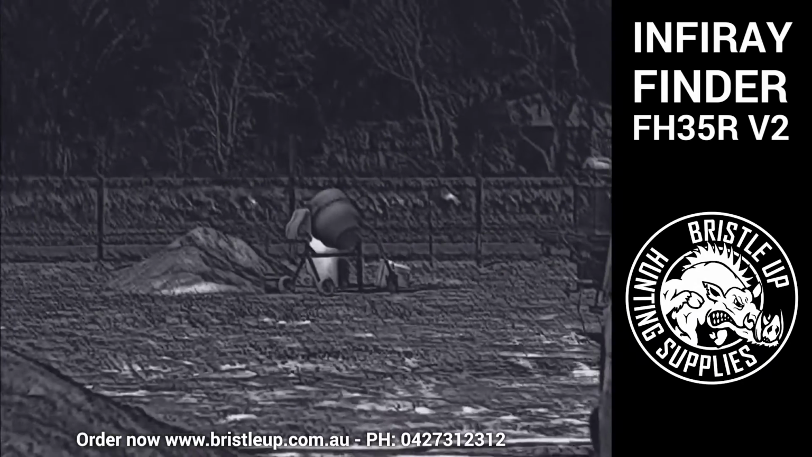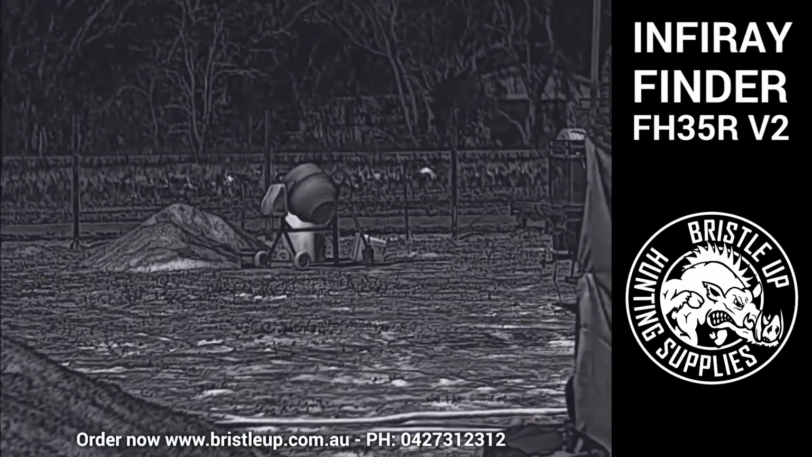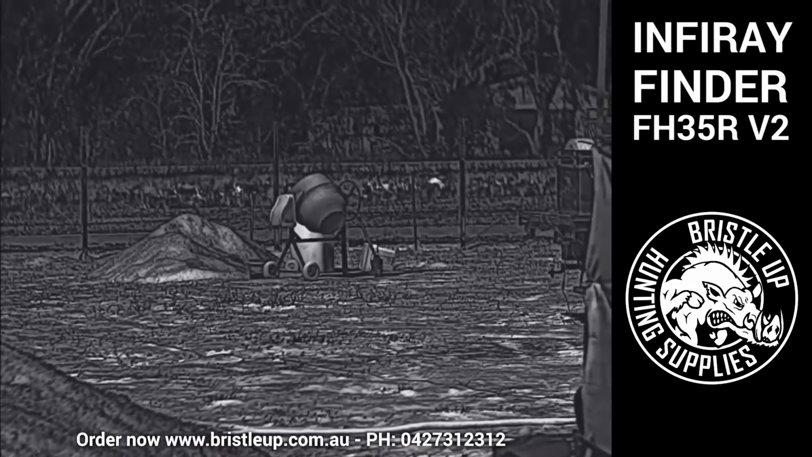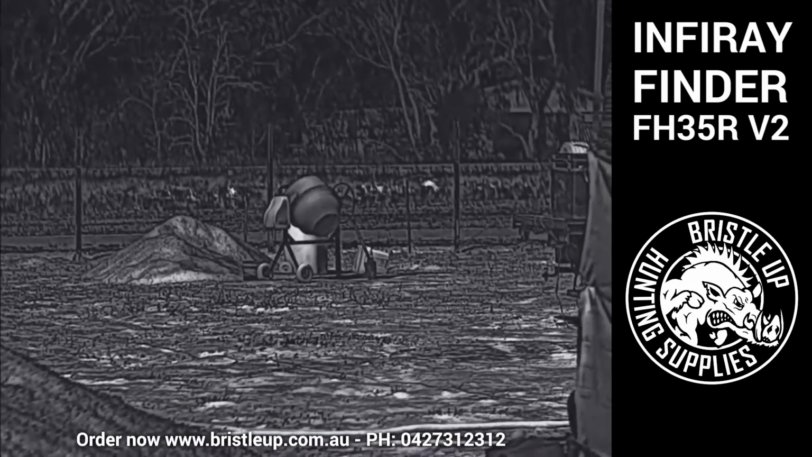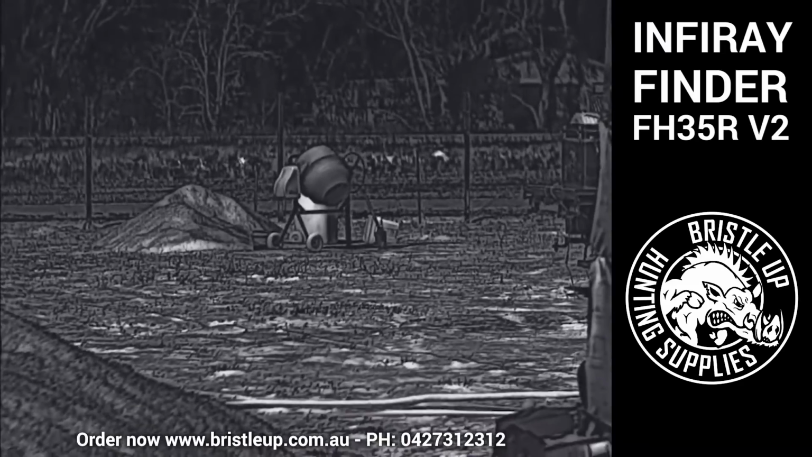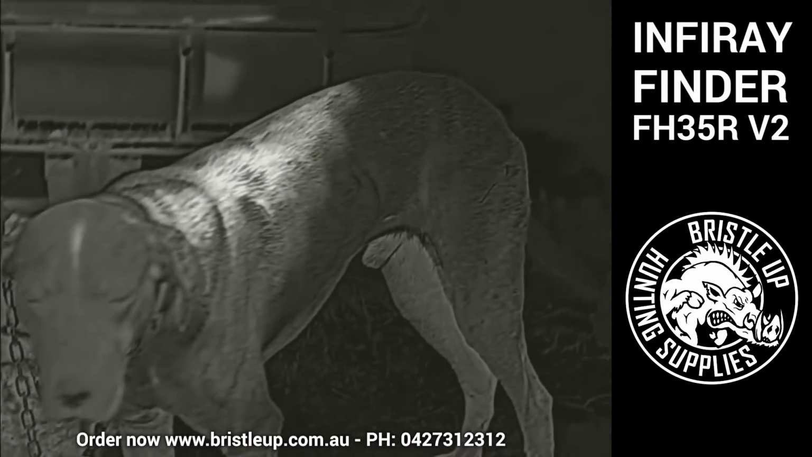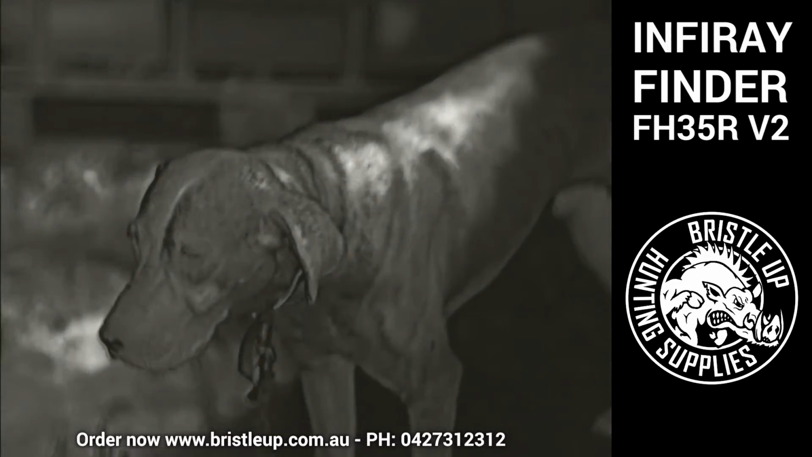Right now we have just a daytime recording of a cement mixer here where I've been doing some work building a fence. I thought I'd just show you the detail on that. Something with intrinsic detail. And then we have one of our dogs once again during the day here. Just look at the detail on the animal there.